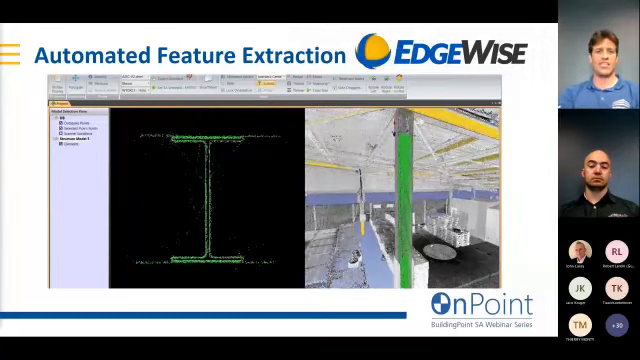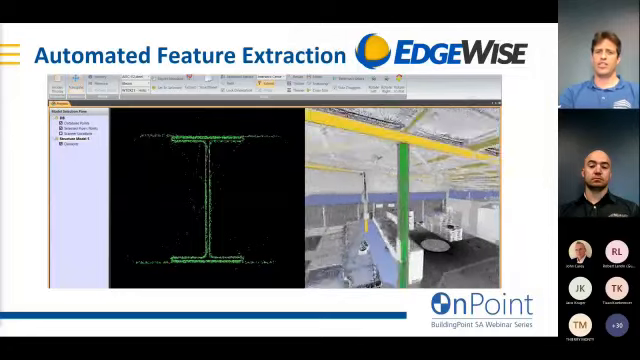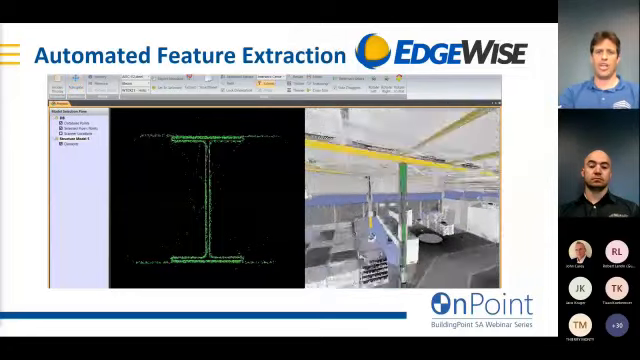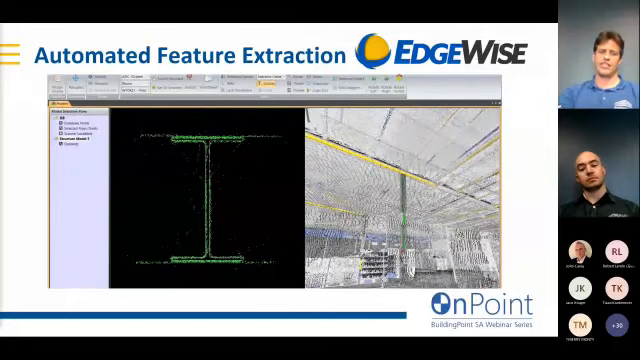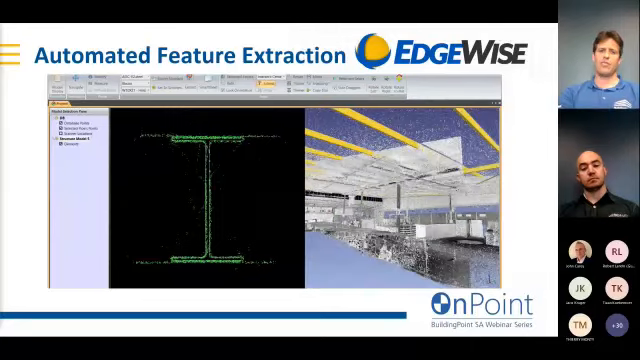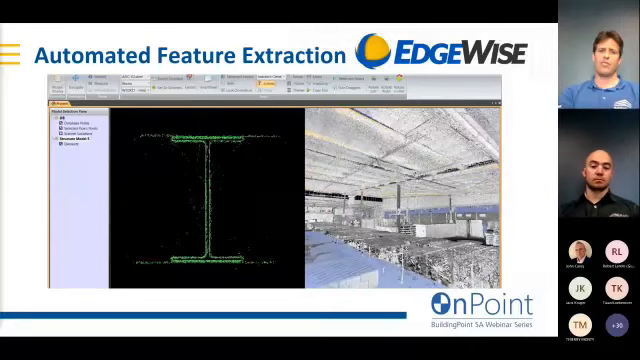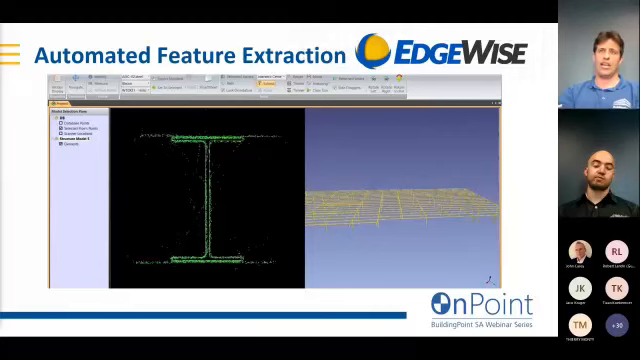We've created a catalog for the South African Red Book, so all the hot rolled steel is already loaded into EDGEWISE, and you're able to fit members from the Red Book section sizes. EDGEWISE does the same for piping and ducting. In plant environments and inside ceilings, we tend to find lots of ducts and pipes. This can help improve your modeling turnaround times.